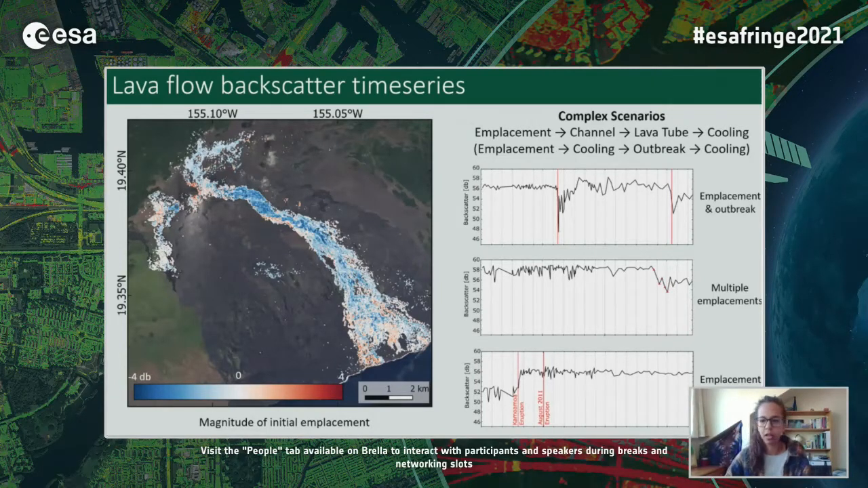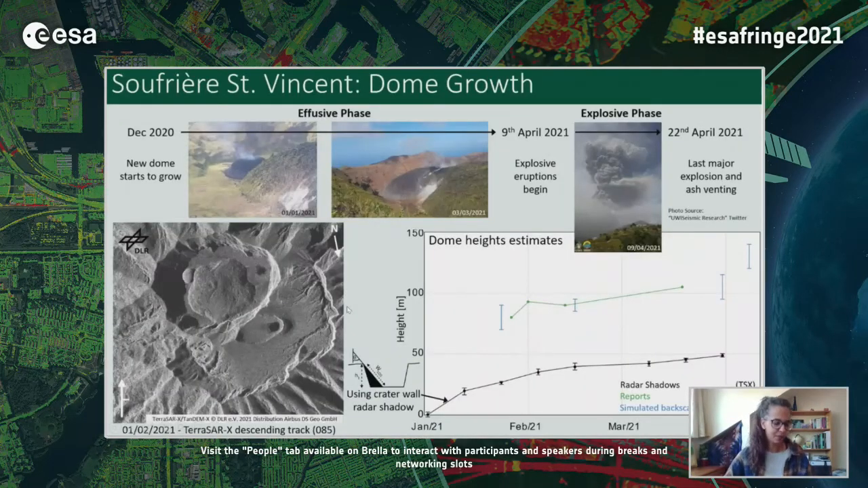So for the last few minutes of my presentation, I wanted to talk about something a bit different, which is some of the work we've been doing over the last few months at St. Vincent with backscatter as well. Just a bit of background: Soufrière St. Vincent had a dome growing in it at the end of 2020, which grew for about 3 months to heights over 100 meters before it was completely destroyed by the explosive eruption in April this year.